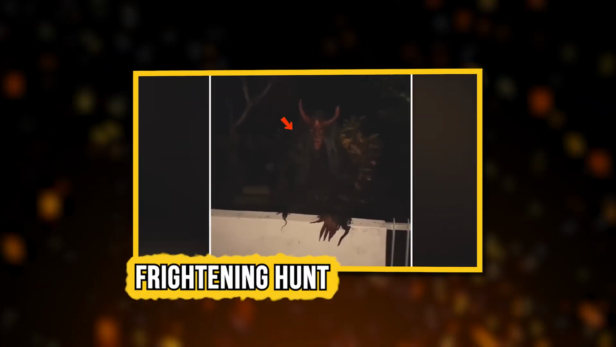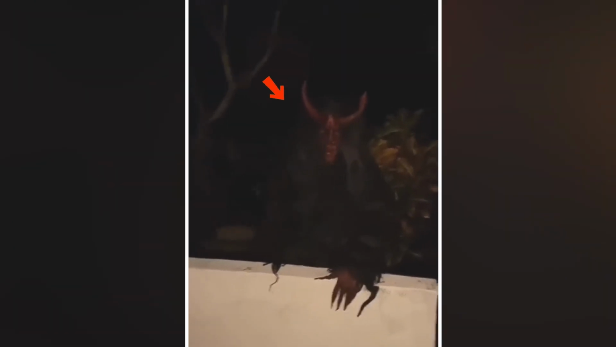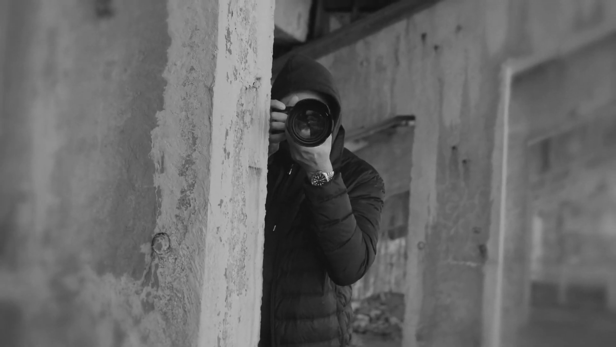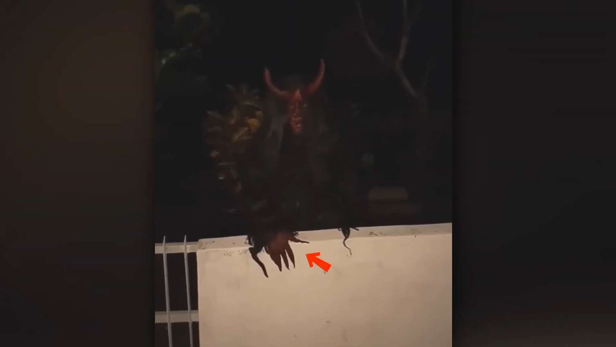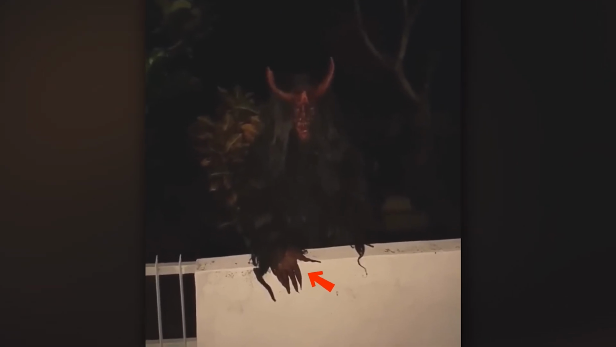Frightening hunt. During a ghost hunting expedition in 2023, a man filming a series stumbled upon a chilling sight outside an abandoned house. Perched on the wall's edge was a terrifying creature with two long horns, thick black fur, and a bizarre red face. Its hands, with long fingers and sharp nails, were visible over the edge.